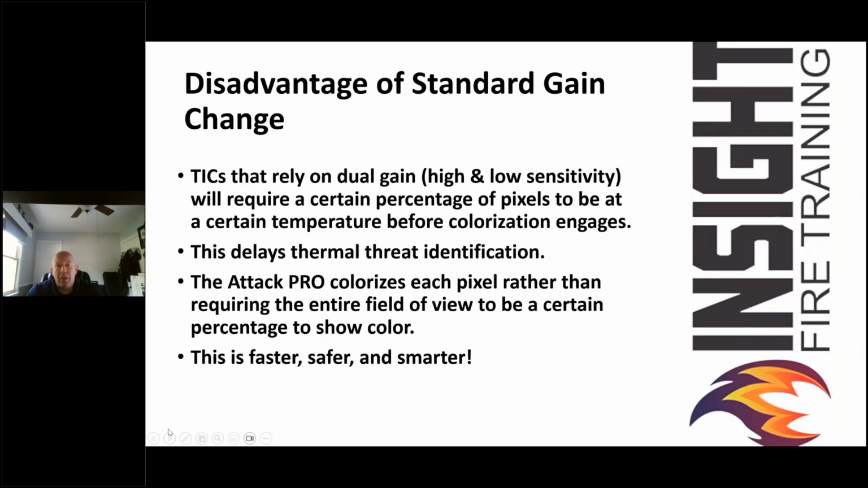And why I think mixed gain is going to rule the world is standard gain mode slows firefighters down. It does. It's just a fact. I've seen firefighters outrun a Bullard, which is 0.3 of a second delay, and that's crazy to even think they could outrun it because they're moving so fast and swinging it around.